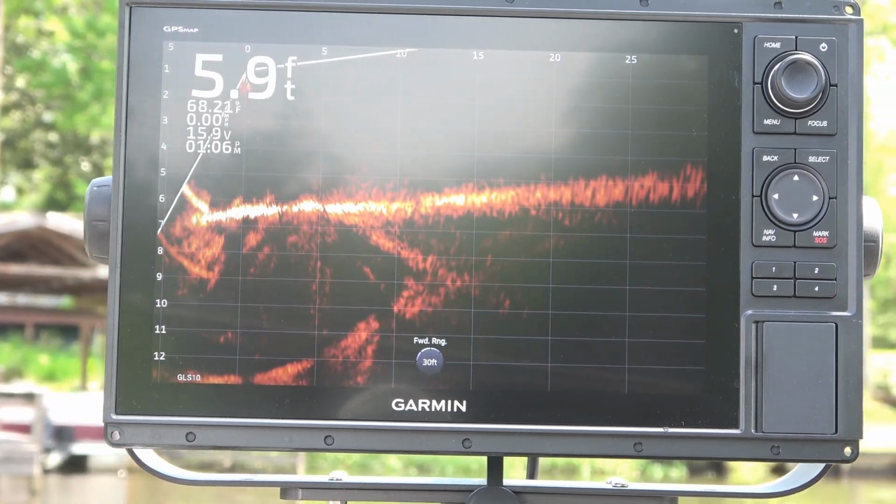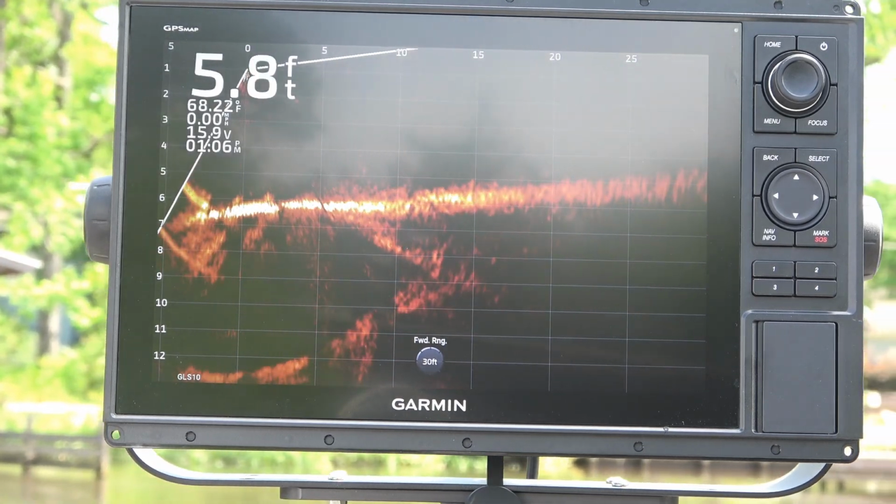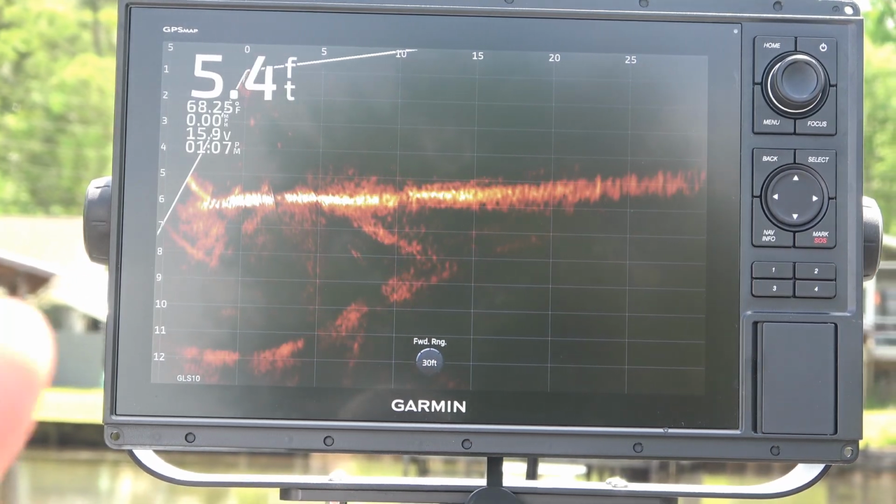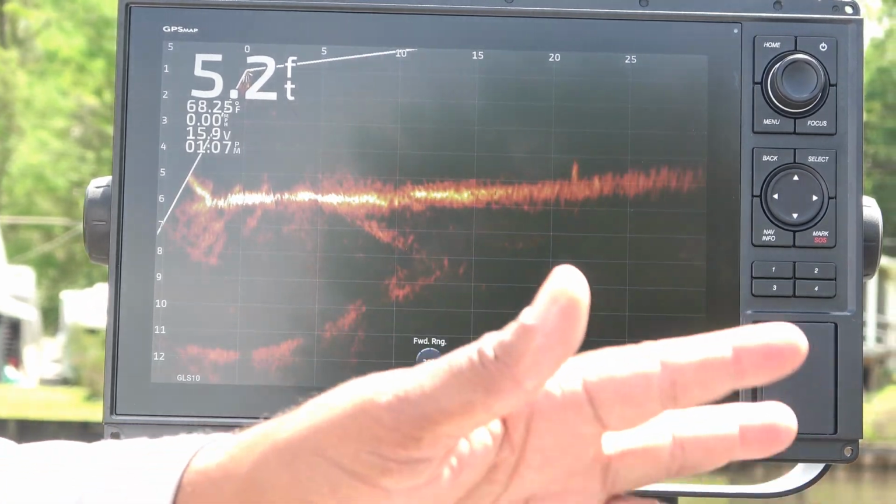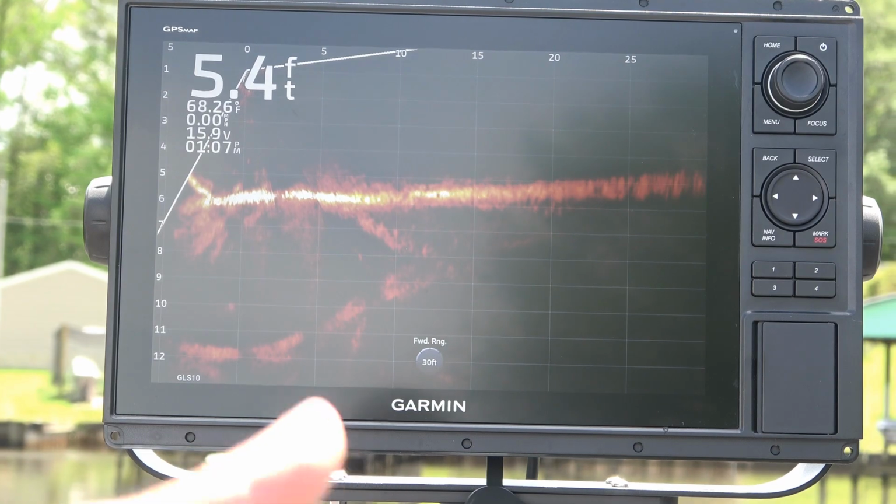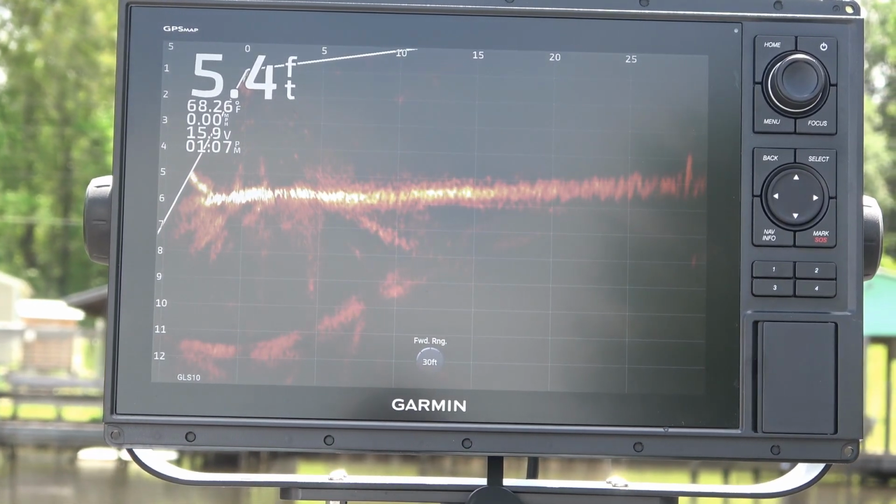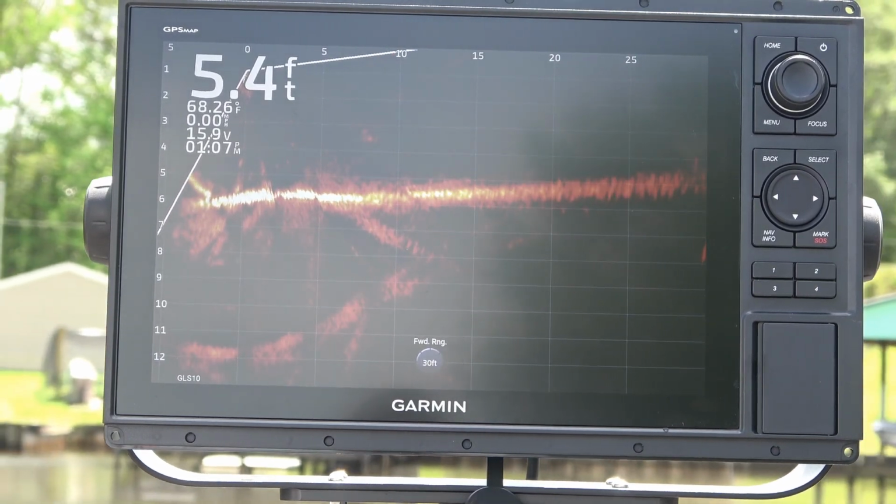So at least for right now, I believe this is definitely a nice upgrade for me. I wanted a unit that was keyed, so when I'm out and it's rough water and the boat's banging around, I won't accidentally touch something I didn't intend to. So this keyed unit is going to help me out a lot in that sense. Those are my primary reasons for doing this upgrade.